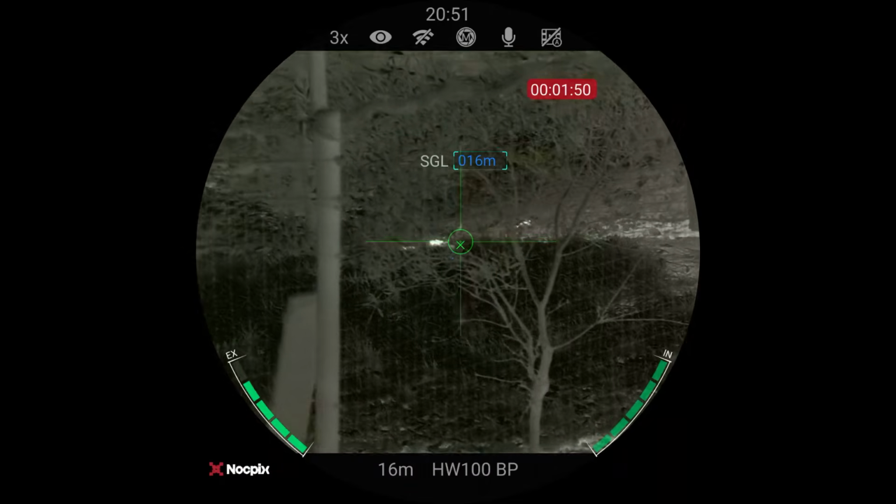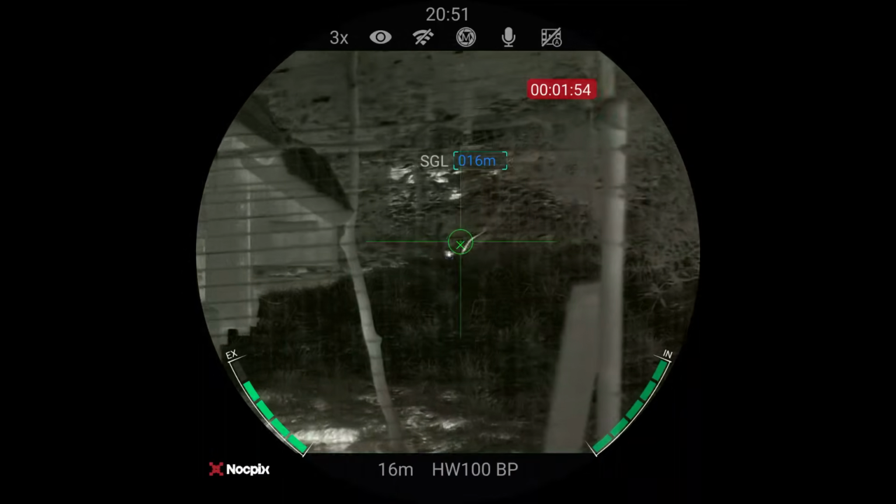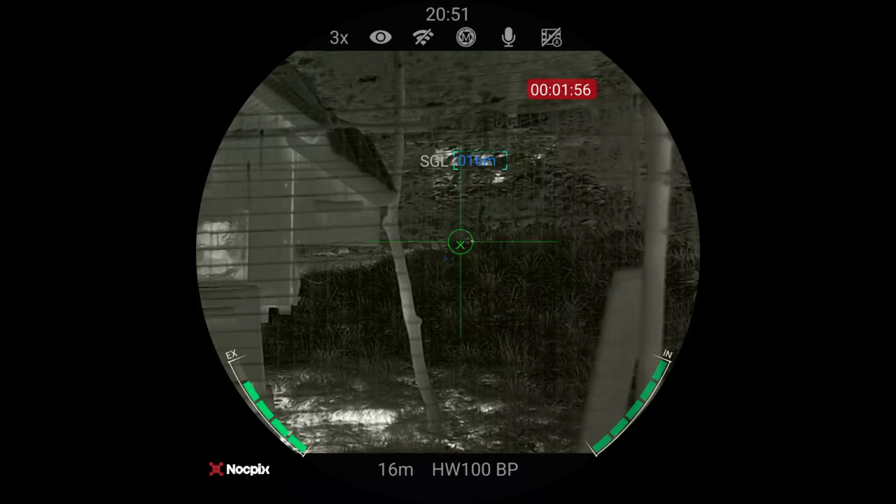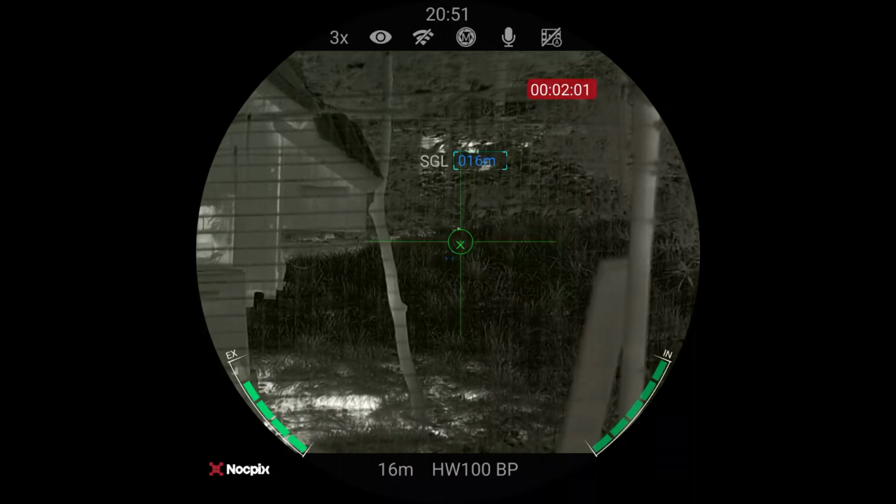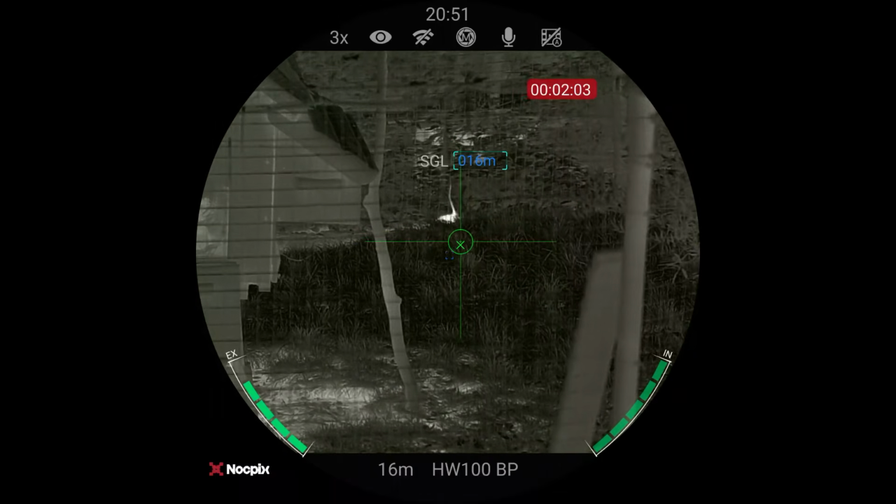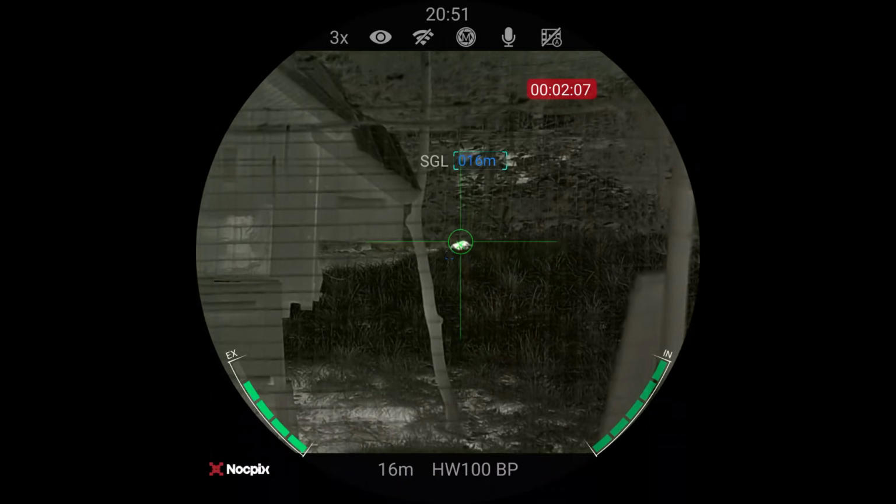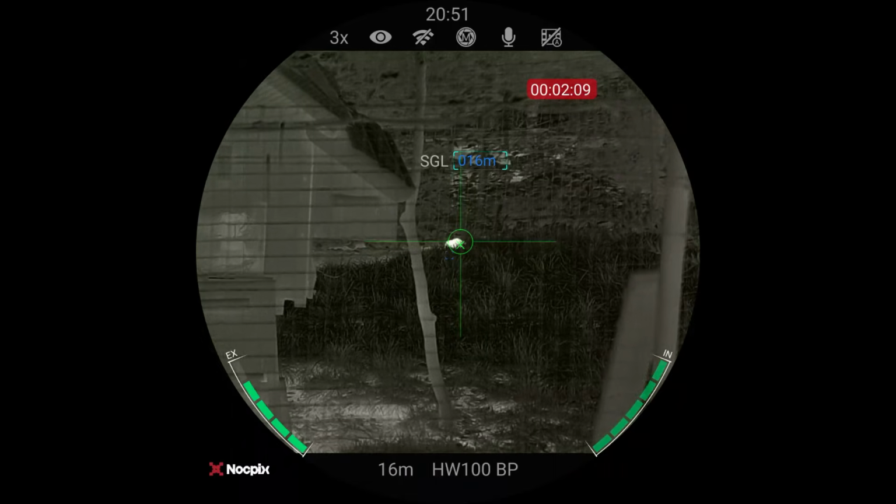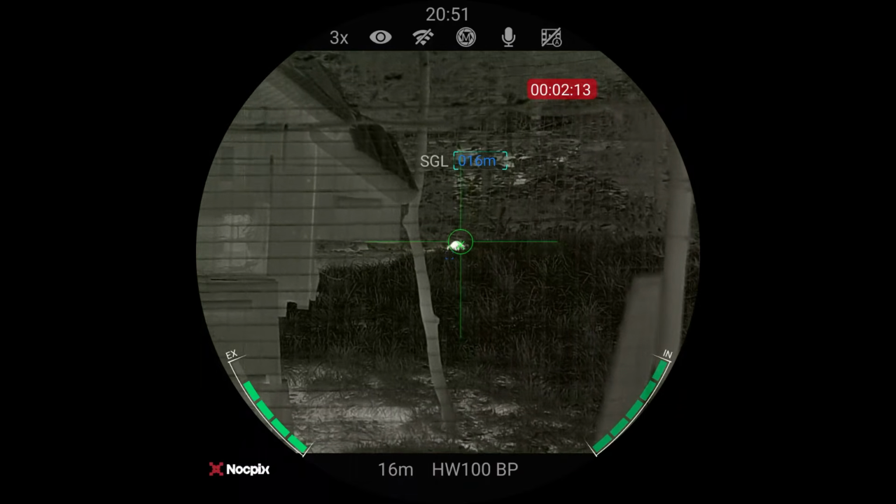There. I think that's the one. Just make out the tail. Yeah, these are gonna windmilling there.